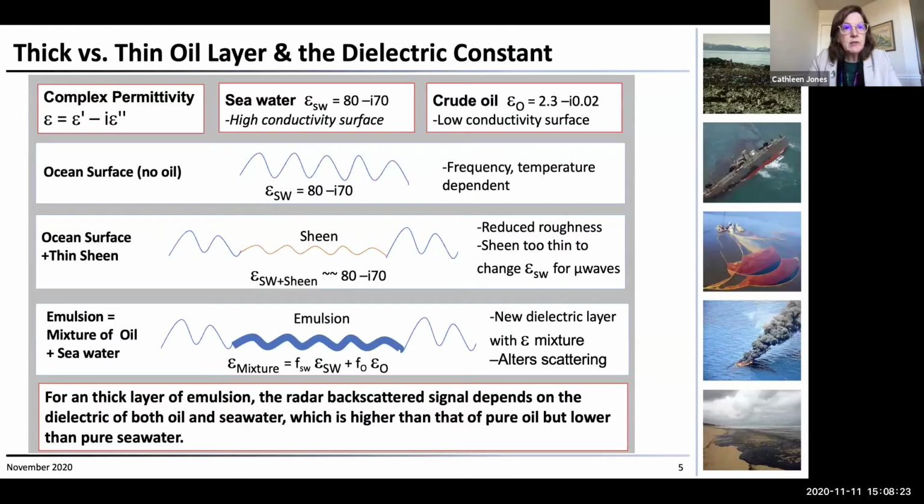What happens is that with the ocean surface, with no oil, you have a wave field, and you have a certain dielectric constant. The seawater has a very high complex dielectric constant, both in the real component and in the imaginary component. For typical temperatures in the Gulf of Mexico, you would have a value of about 80 for the real component and 70 for the imaginary component. Crude oil, on the other hand, has a very low conductivity. It has a real component of about 2.3 and an imaginary component of about 0.